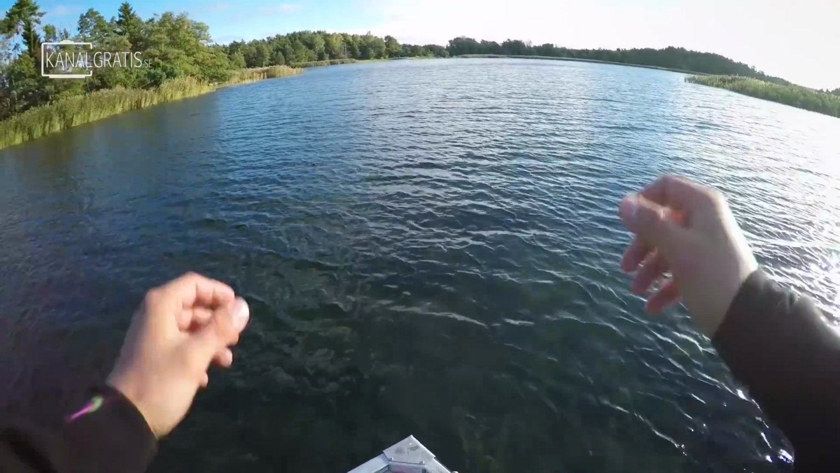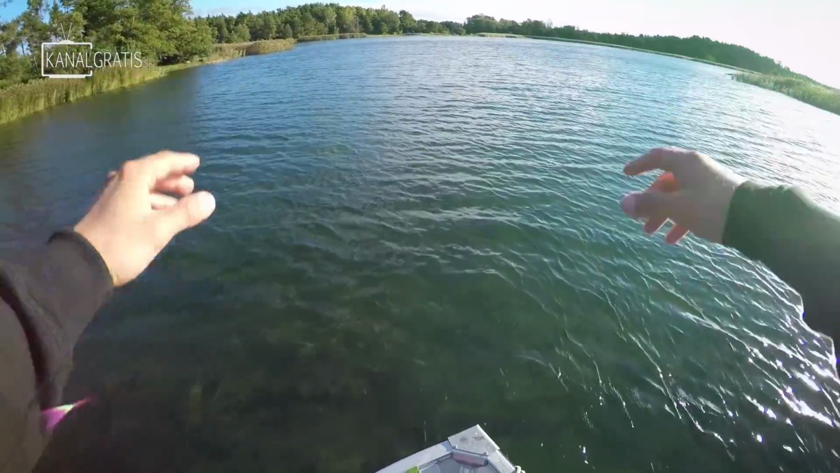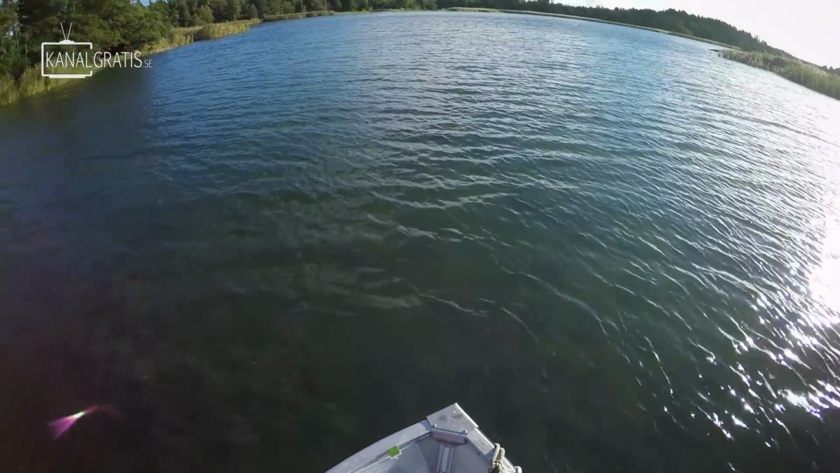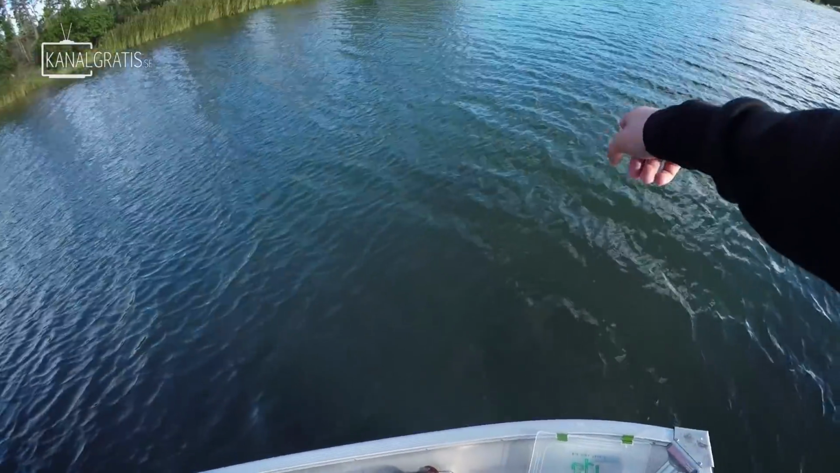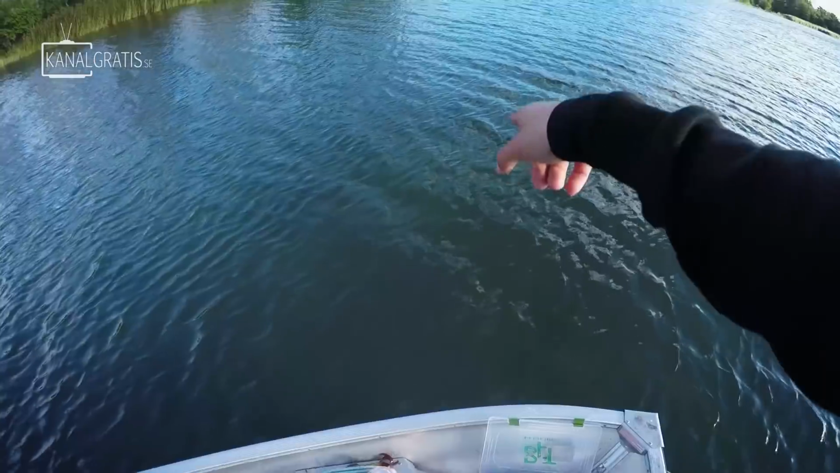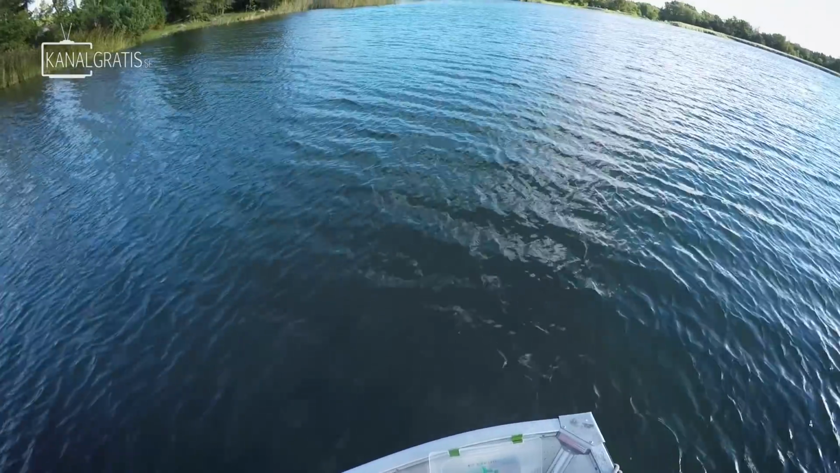Now we're gonna go a bit further in. It's gonna go a bit deeper down to a small hole, and usually the whitefish and bream and all the nice food gather in these holes in these shallow areas. Now I can actually see that the water is getting more muddy, and that's usually a sign that there are bream in the area, because they usually go around feeding from the bottom and stirring it up, making it all